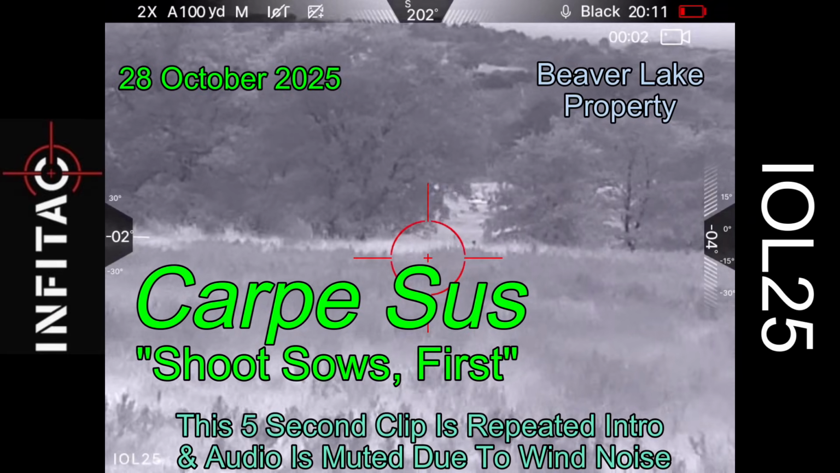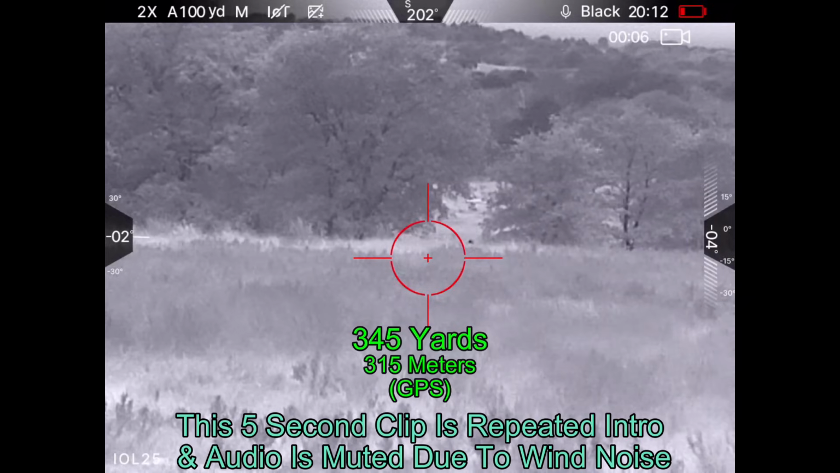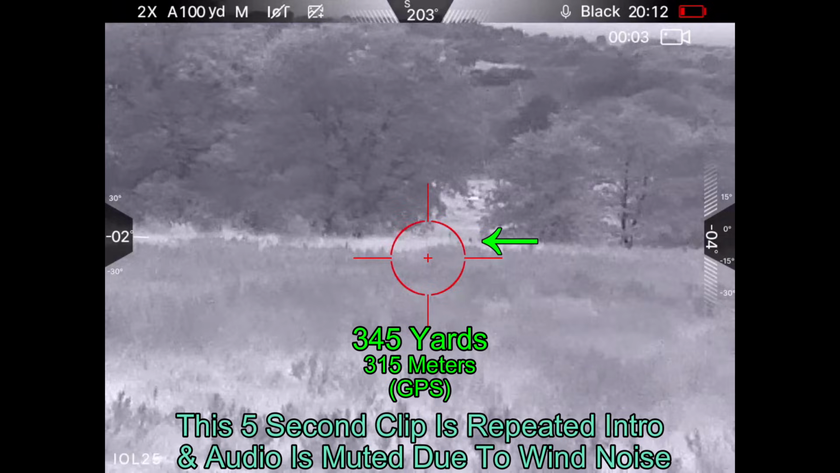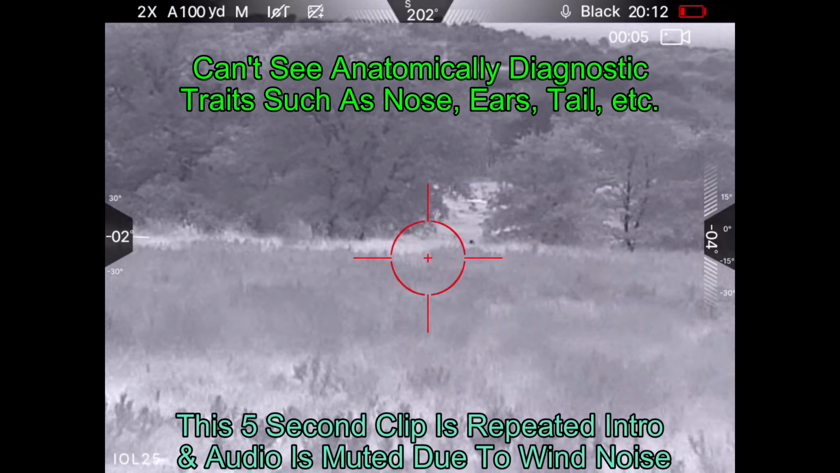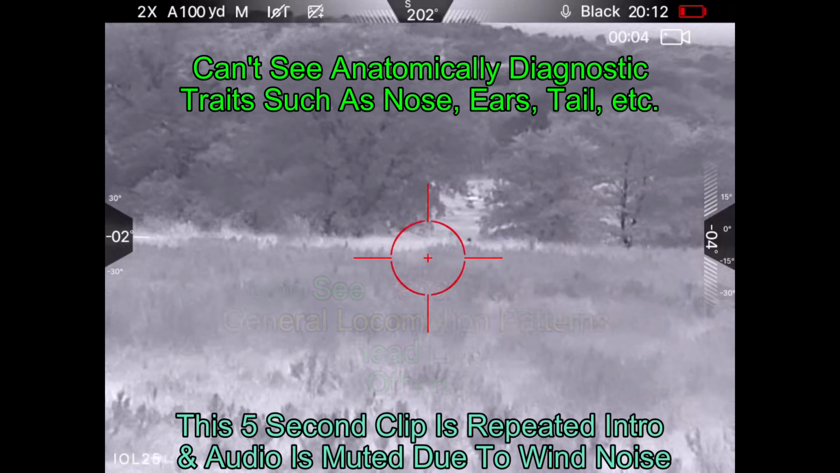Carpe Sus. When hunting up in North Texas with my Infiray IOL25 thermal weapon sight, I've got a hog out there at about 345 yards. You're probably wondering how I can tell that that's a hog, and technically I cannot tell that that's a hog. I think it probably is a hog. I can't see anything diagnostic such as the nose, ears, or tail that would be a definite giveaway.